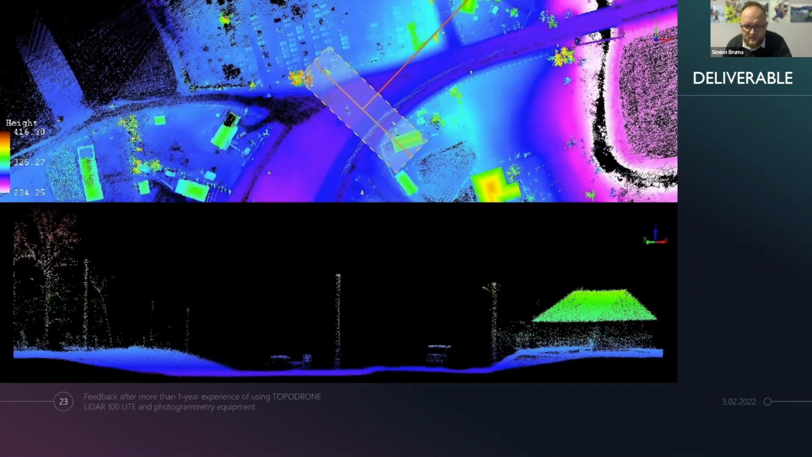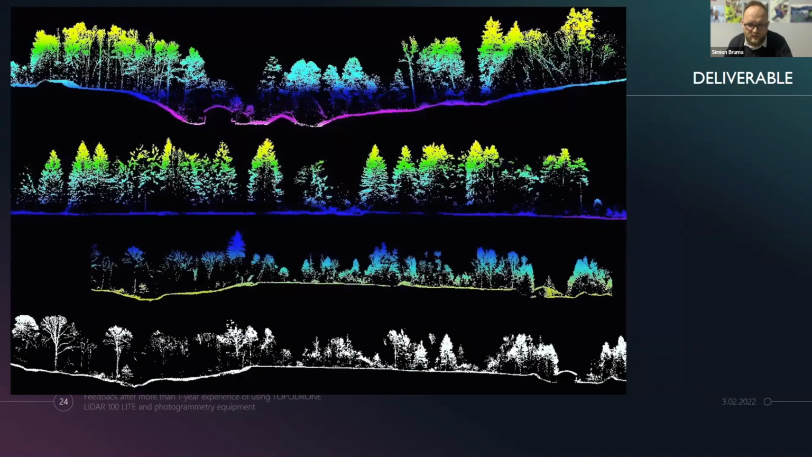Here is inside of the village. You see the pole. You can calculate the pole height, and also what type of pole it is, depending on the dimension of the pole. You see that you can calculate the roof. You can extract a lot of data.